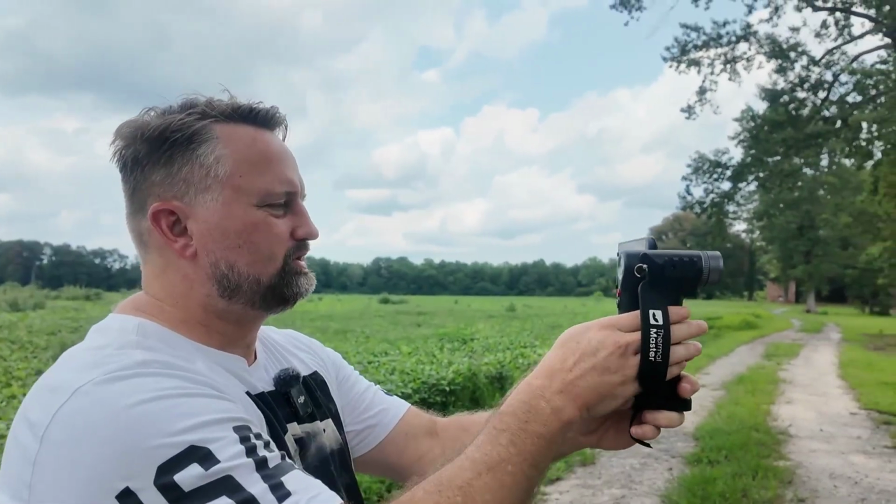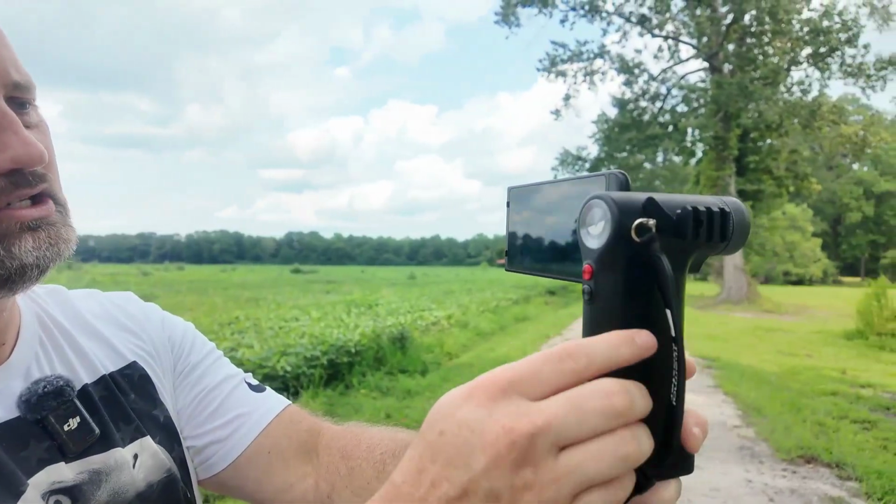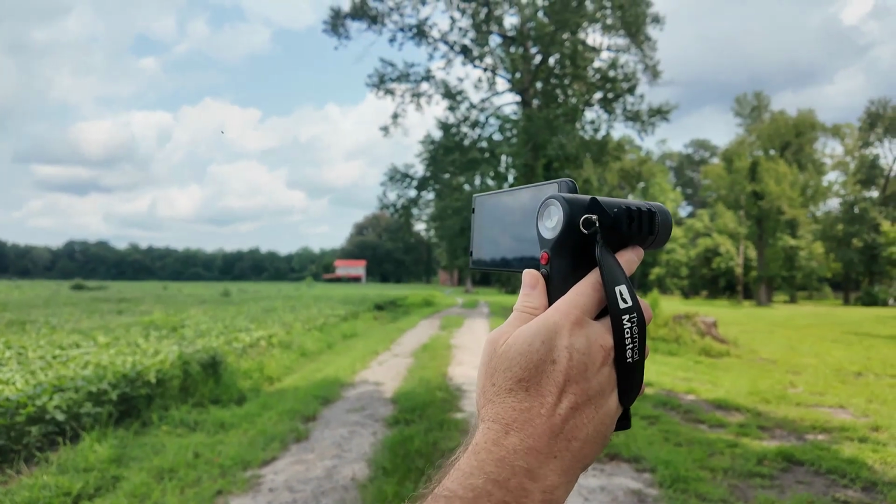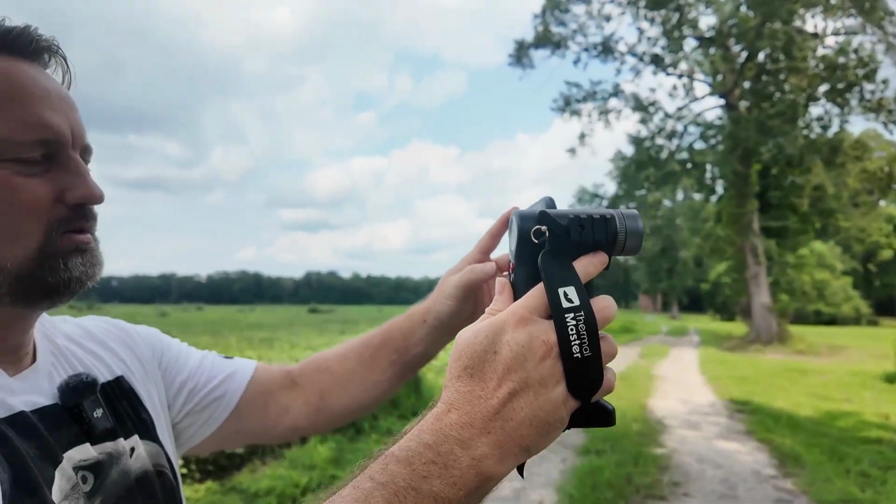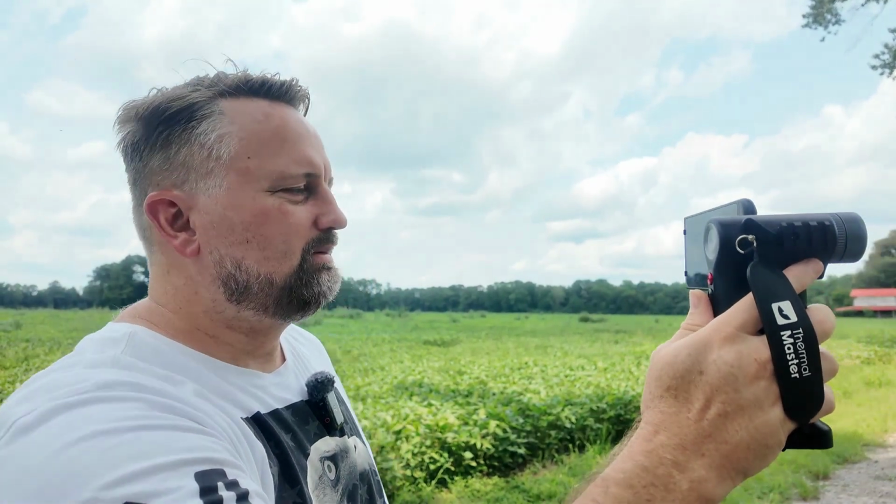A bunch of different modes to start and stop recording, or different modes. You got this red and black, and that's going to change your mode. The black one will change your actual image. So we'll switch the image mode to heat up everything, show me everything hot. You can actually go into bird mode, nighttime HDR mode. We're going to flip that over to bird mode right there. And I'm gonna go birding.